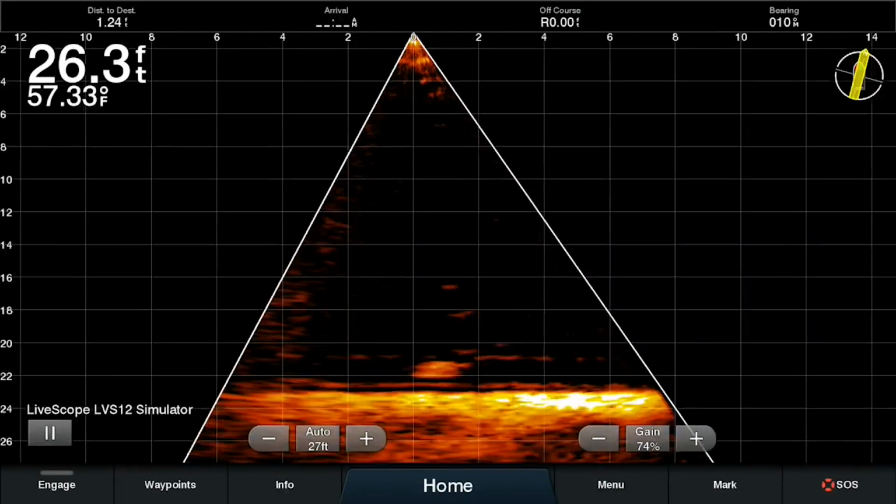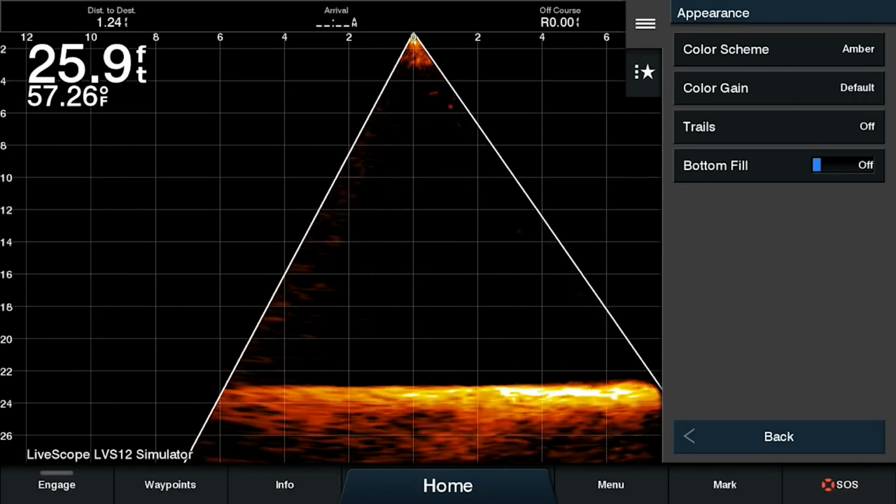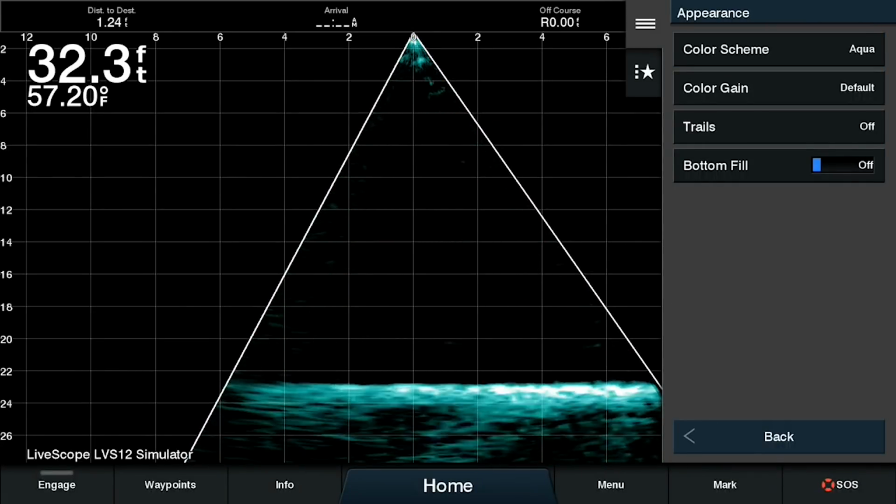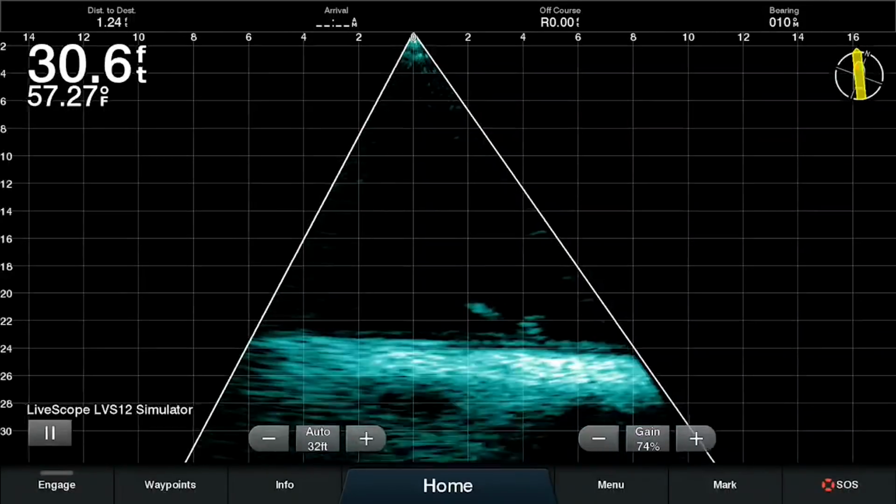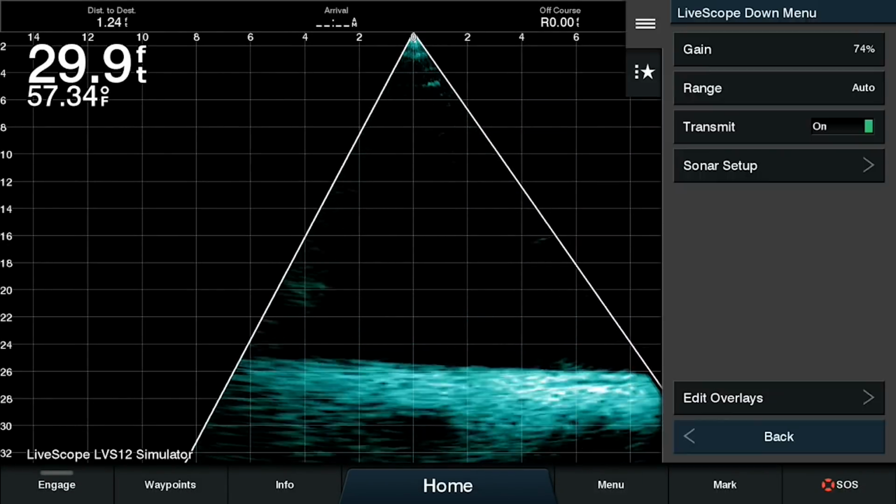If we go to the LiveScope down, these features are also available, and just as a note, this is the LVS 12 transducer that we're looking at here, not the 32, so the 32 would give you a much wider range, but if for some reason you did buy the LVS 12, these new color palettes will be available on the down view as well. There's nothing for the compressed range though on down or perspective available yet. Don't know if they will come out with anything like that, but they didn't in this case.